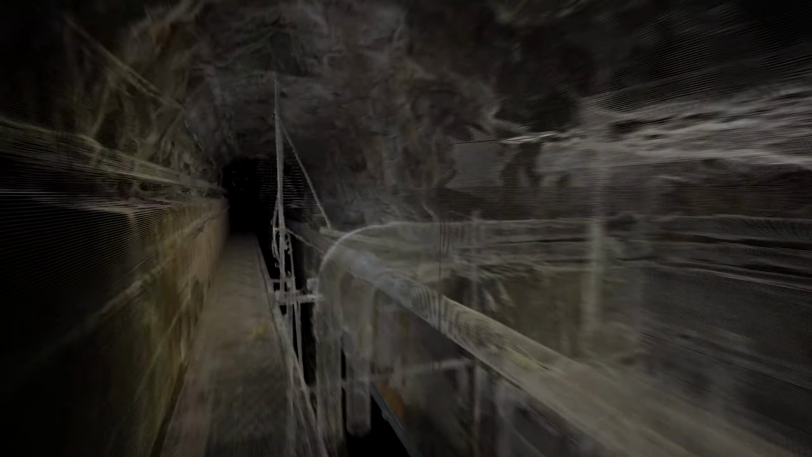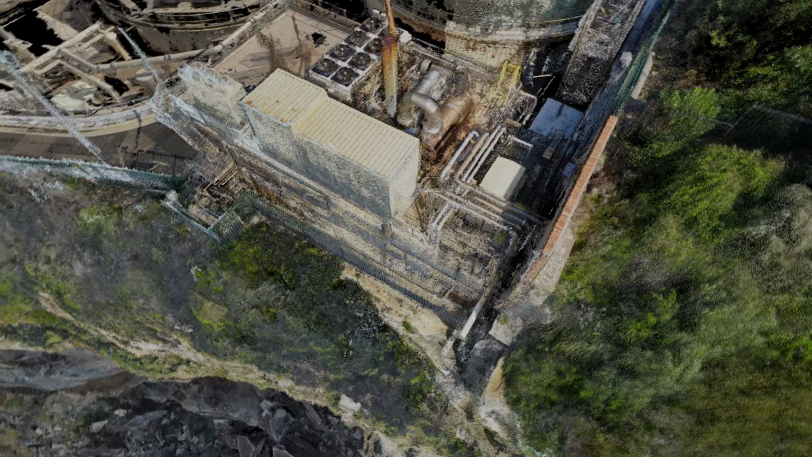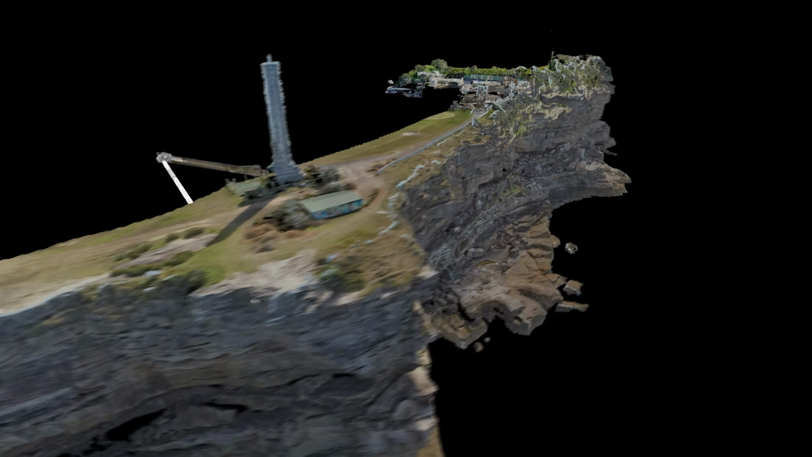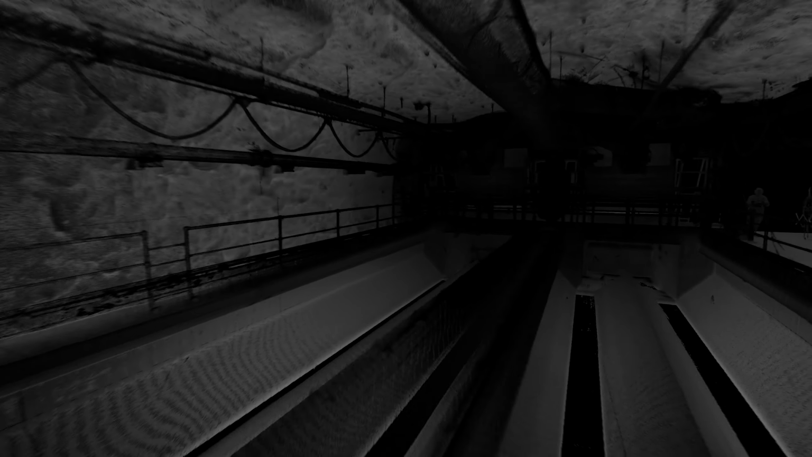When we started piecing together the different parts of the survey, it was actually amazing to see how everything sat in relation to each other. So we have the different sections of the tunnels that we surveyed together with the cliff face, together with the above ground treatment facility that got surveyed, and just to see the entire thing and be able to navigate through this complex maze in our portal was just amazing.